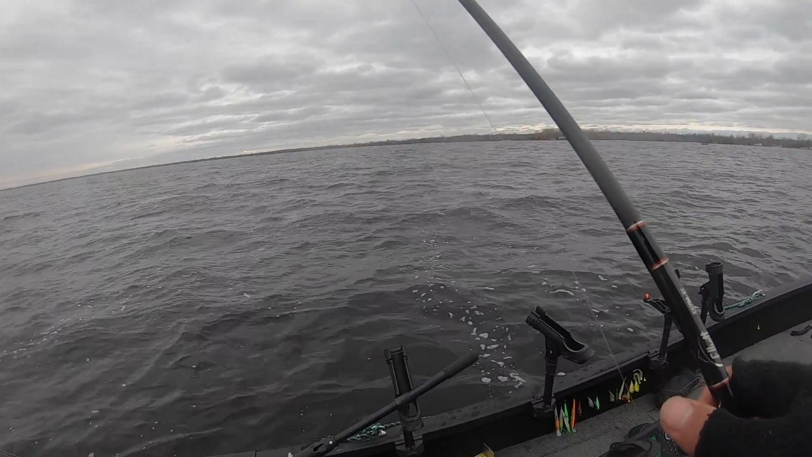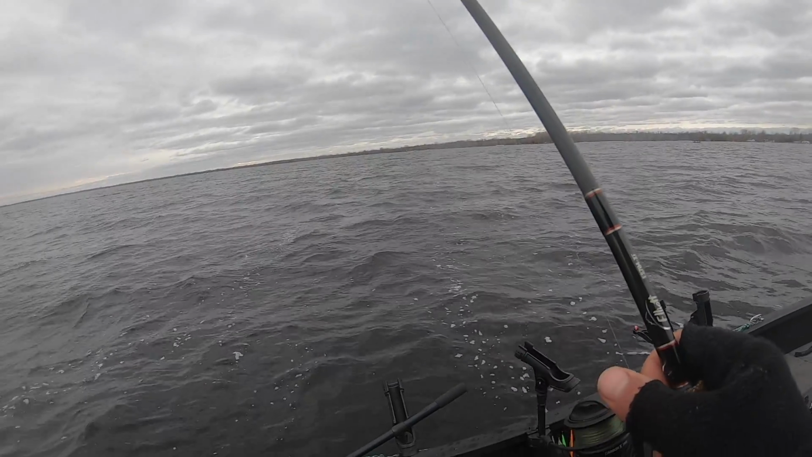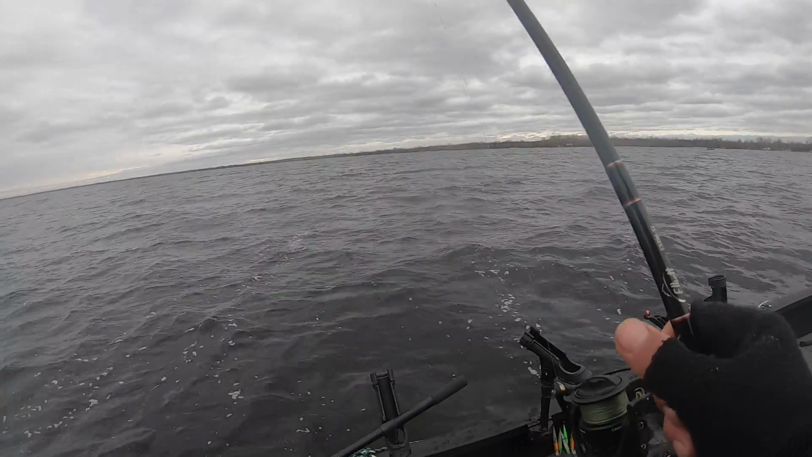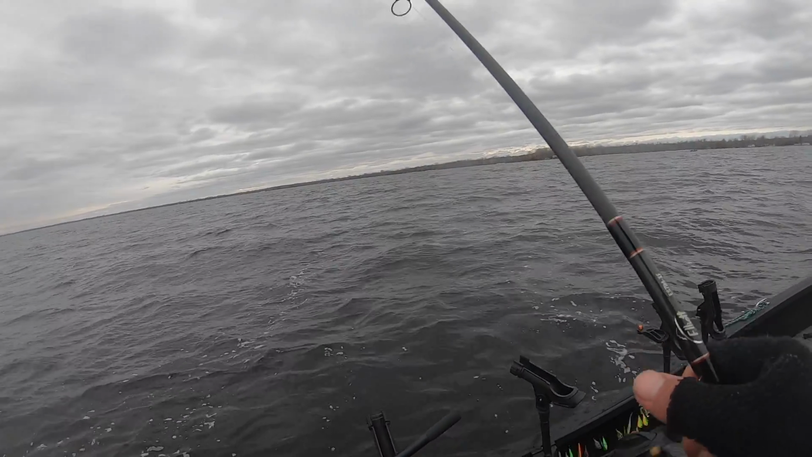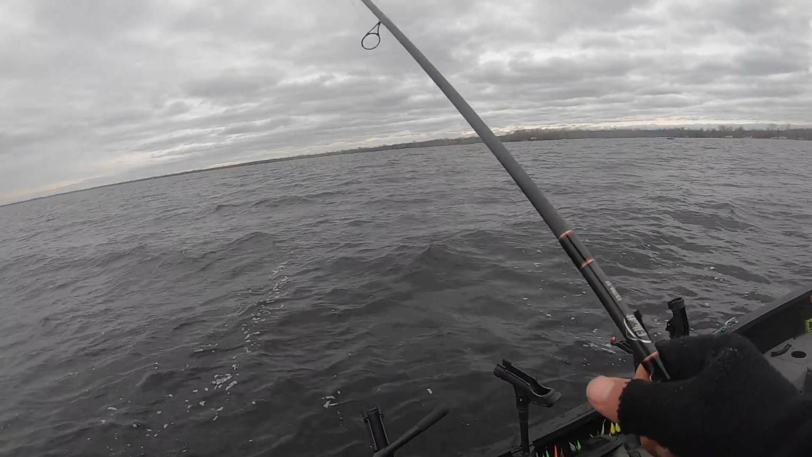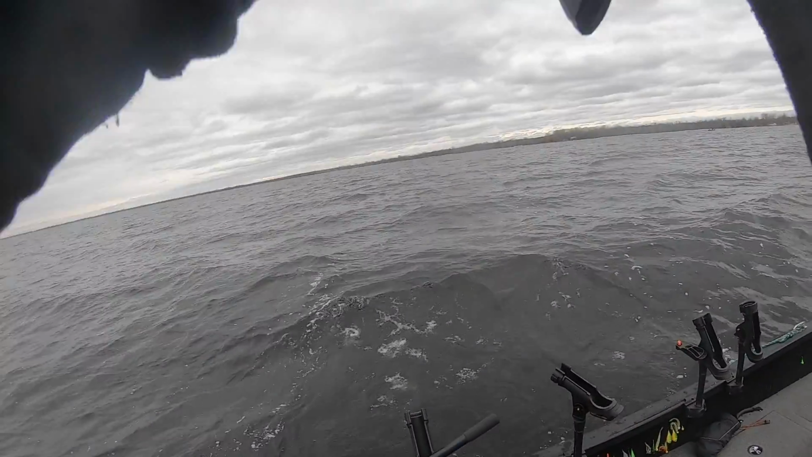I think we are about to catch one. It's looking rather promising off the left. Any one of these rips should be a fish. It just looks too good to not get one right here. And there he is.